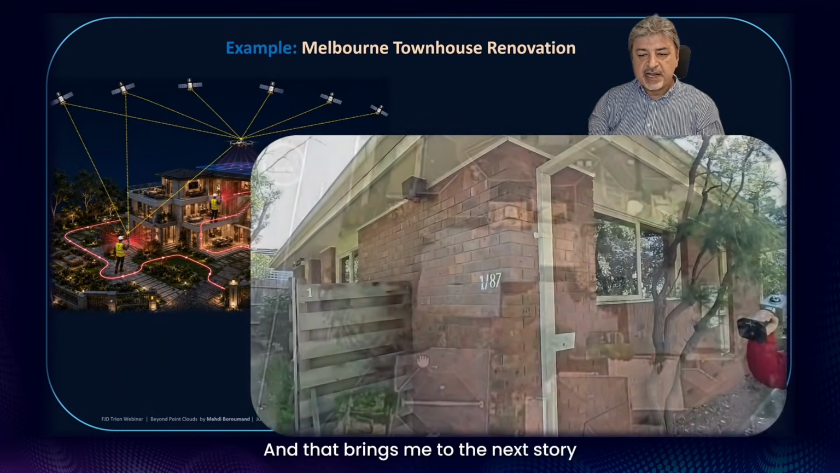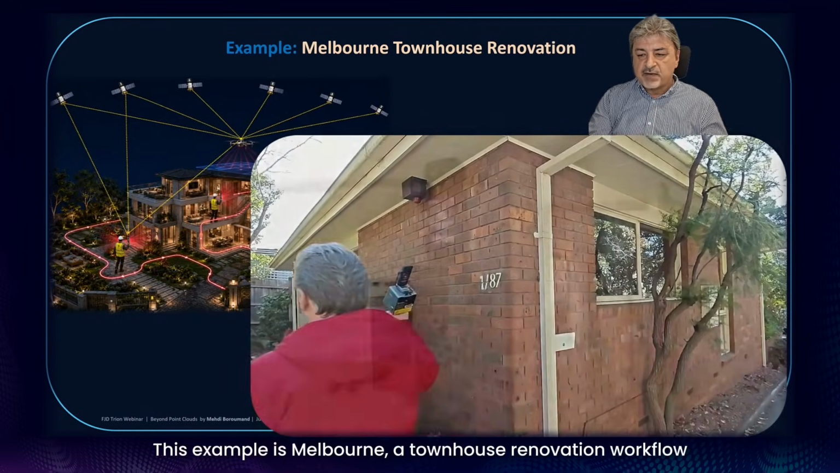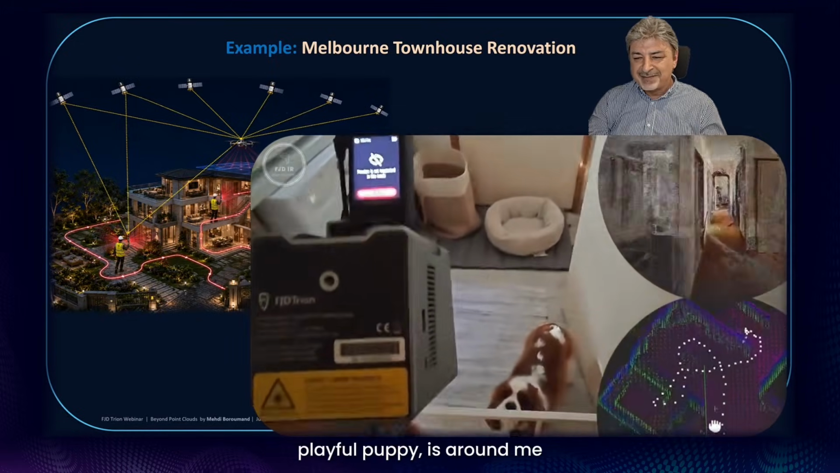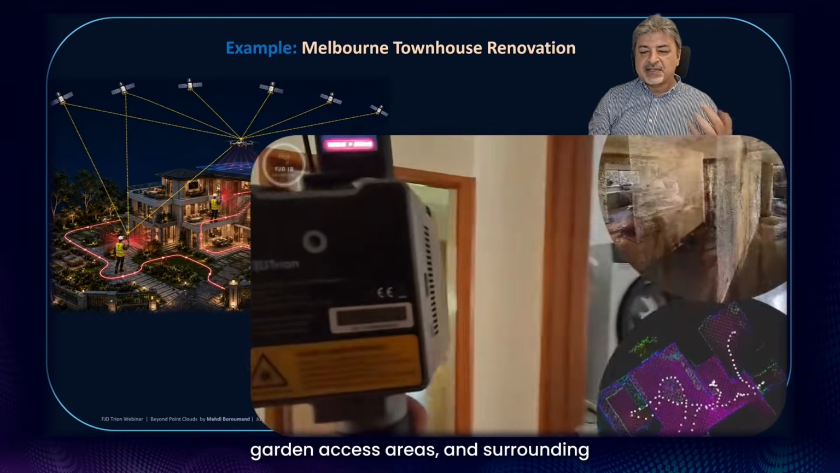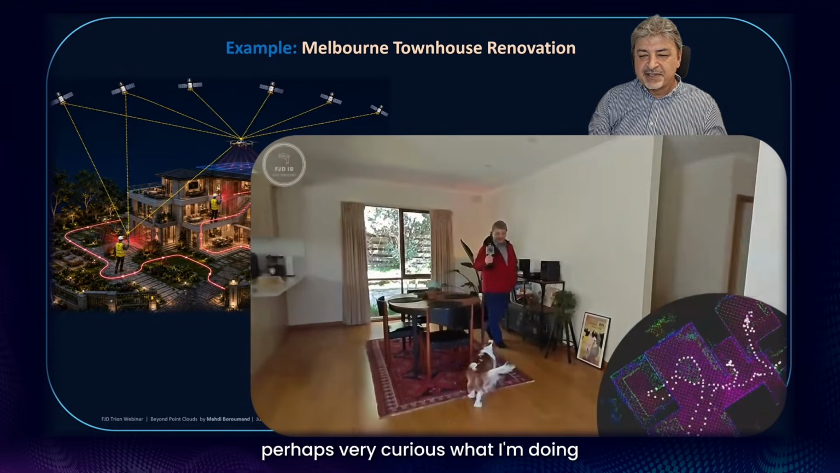And that brings me to the next story. This example is a Melbourne townhouse renovation workflow. First, the site is captured as an indoor scan, and you see that this puppy, a playful puppy, is around me. And the scan includes the building, interior, exterior, garden, access area, and surroundings. And this puppy is sticking to me, perhaps very curious what I'm doing.